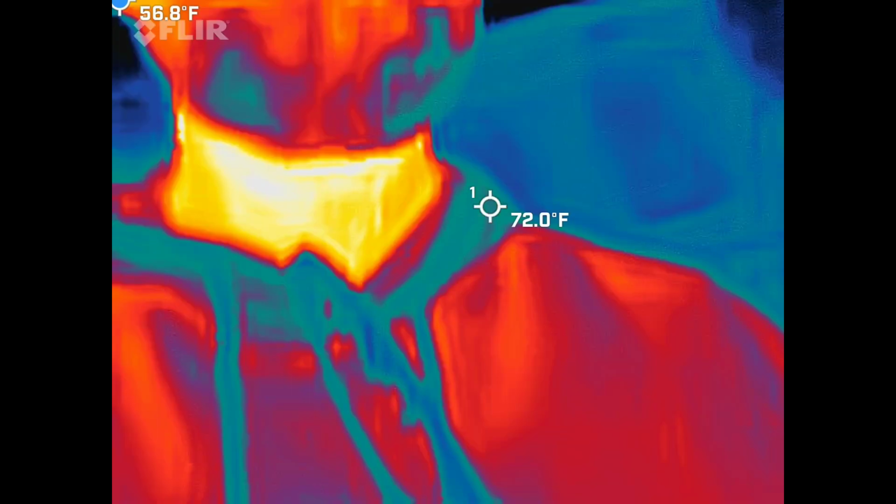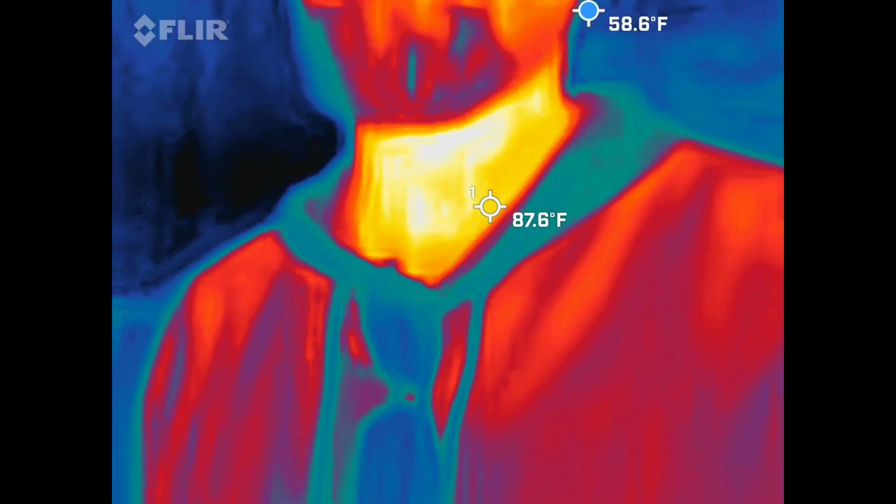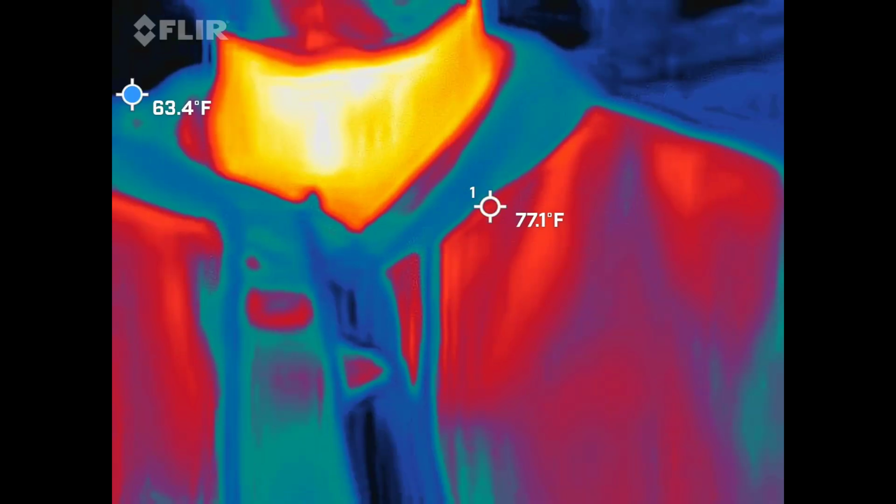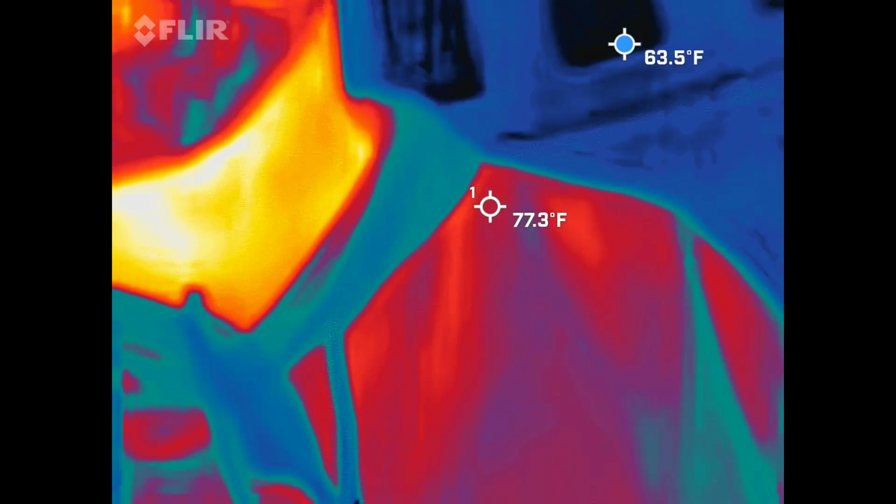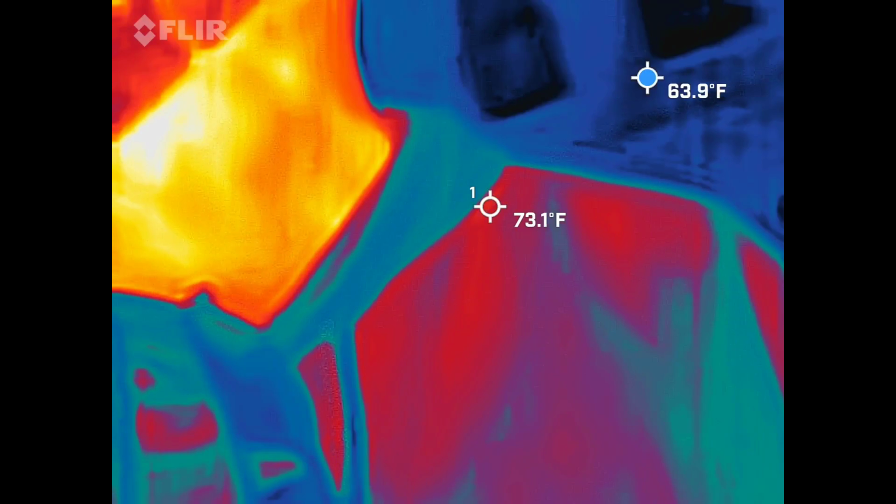No, I haven't. So you guys should be able to see me in there, red, orange, and yellow guy. We are looking for cold spots, so we're looking for blue and black. This is a FLIR thermal imaging camera, what firemen would use to actually help save people. It's just a quick attachment for a phone. It's not a phone app you guys can go home and download.